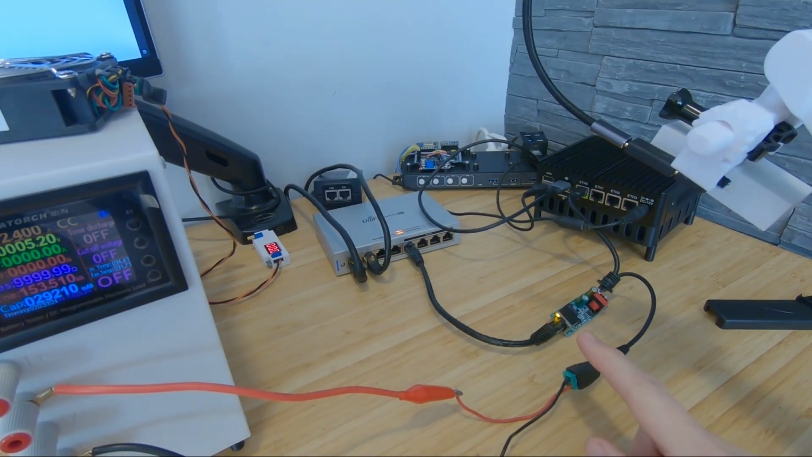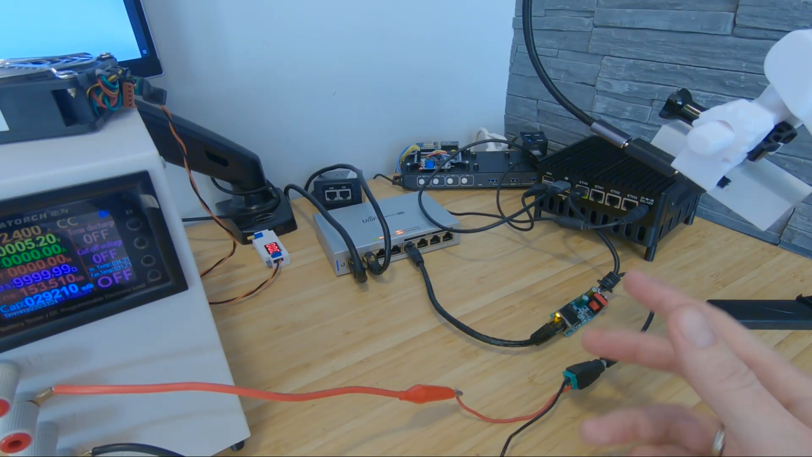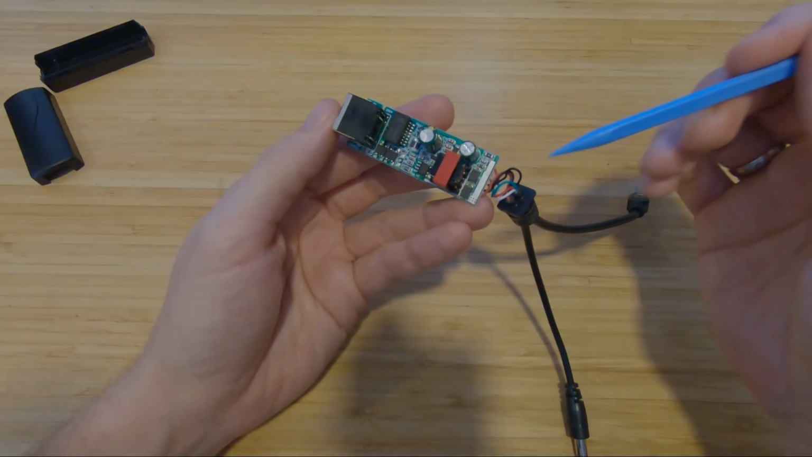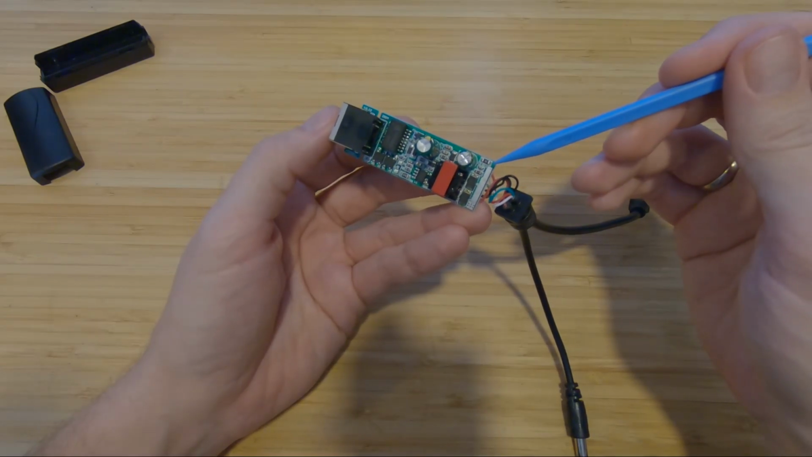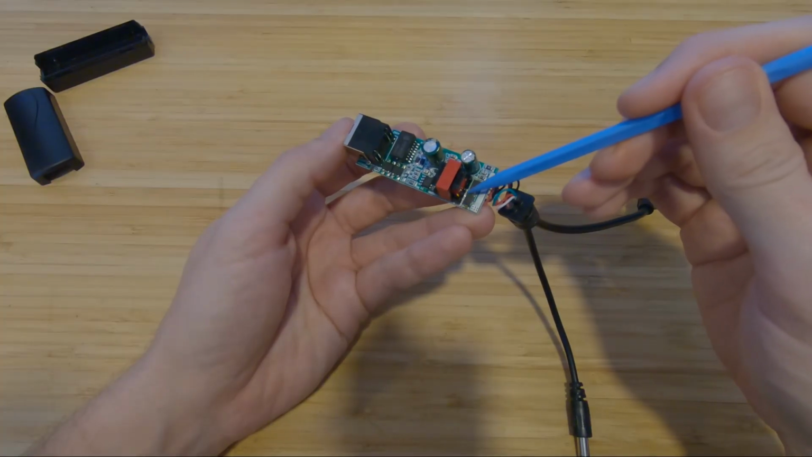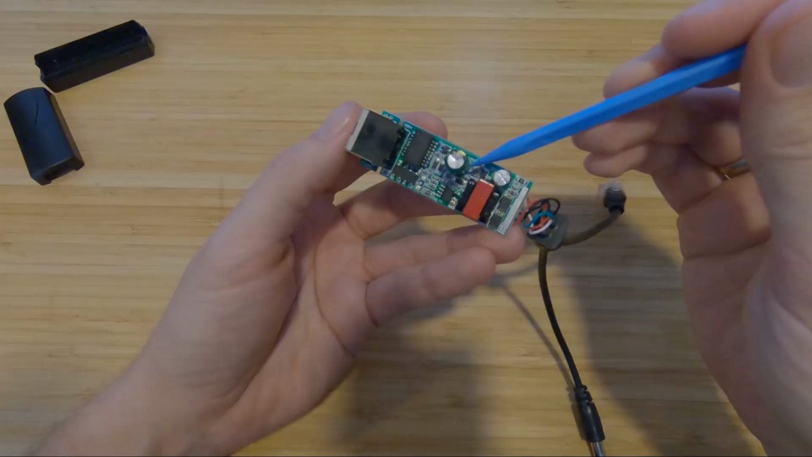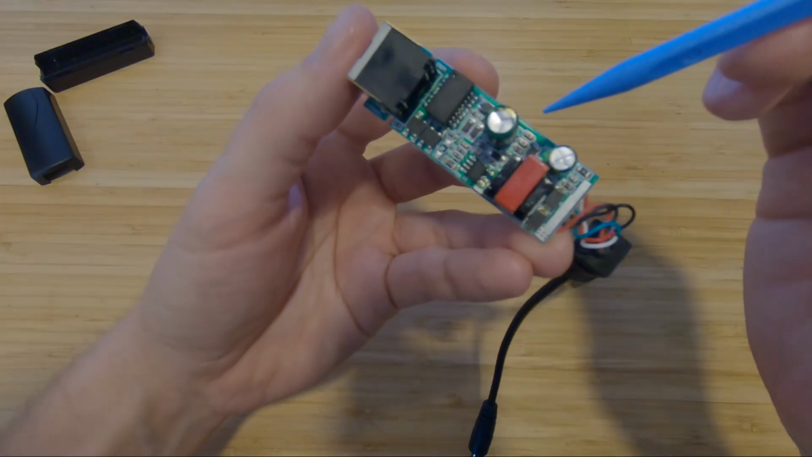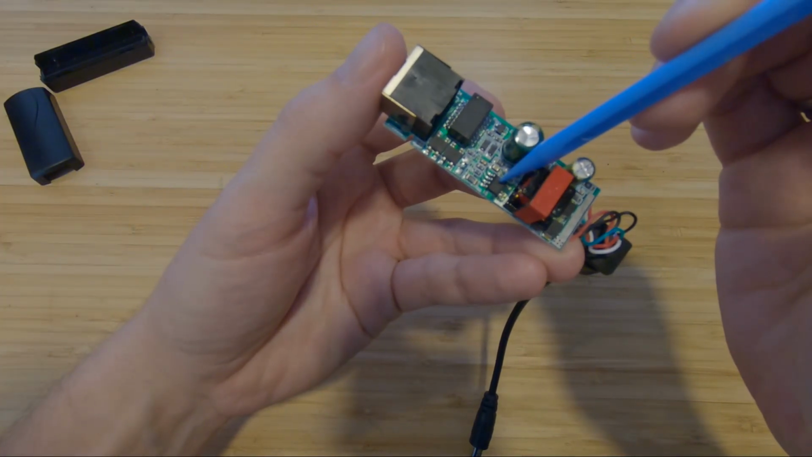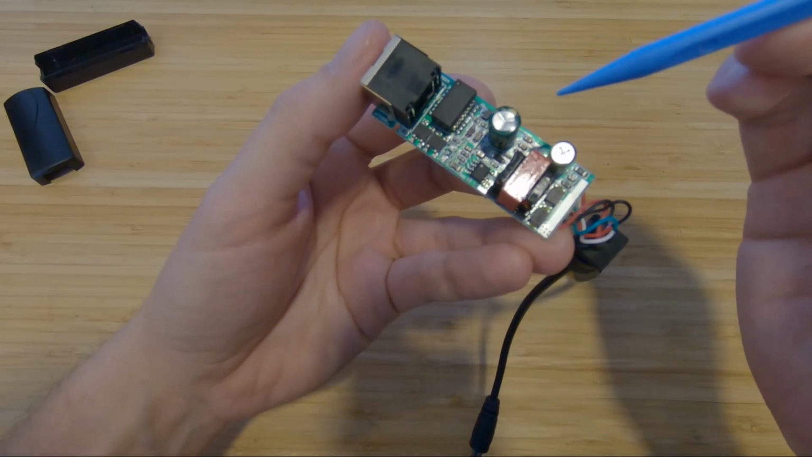Everything between the tests are cooled down, and as I mentioned before, all the tests are 30 minutes. So for the components, I wanted to test this resistor, these diodes, this diode here, this converter, and these rectifiers. Now let's look at the test results.